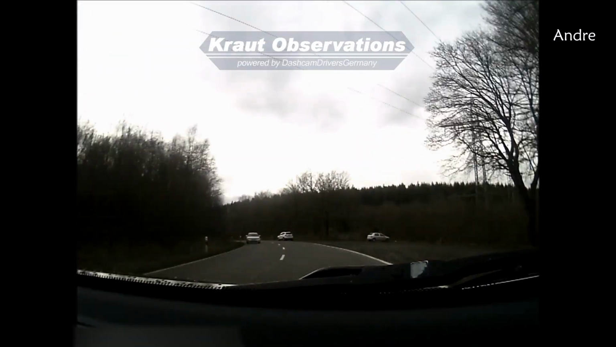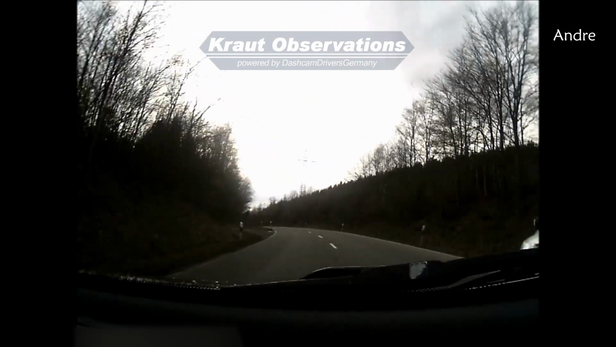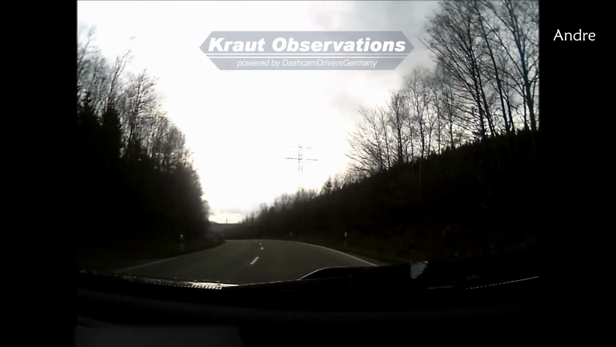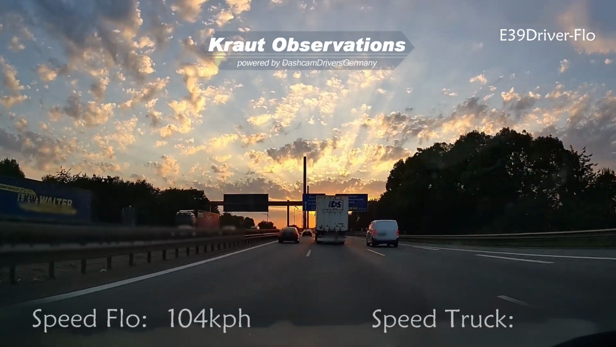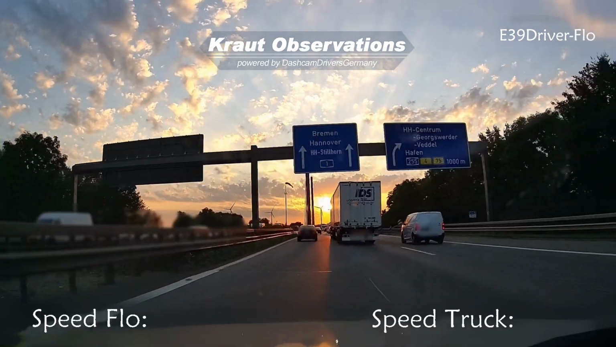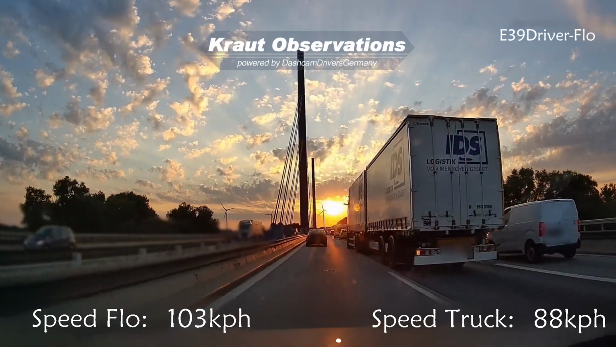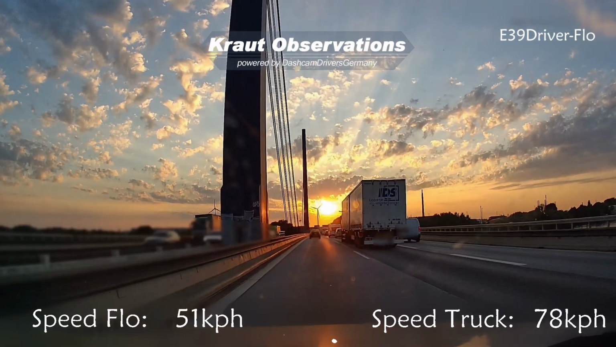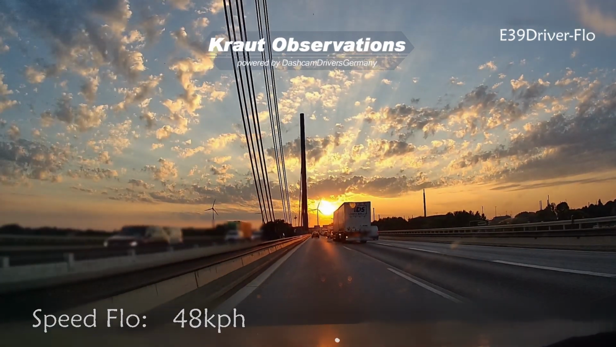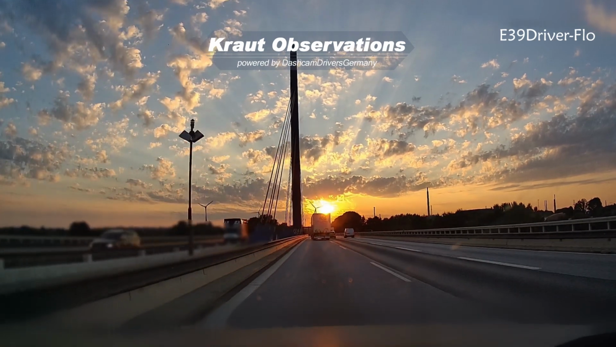It's a potato cam! Well, still better to drive with a potato than no cam at all. And oh my god, have you ever seen such a beautiful sky on the freeway? I guess the truck driver was also distracted by the beautiful view he has right in front of his eyes.